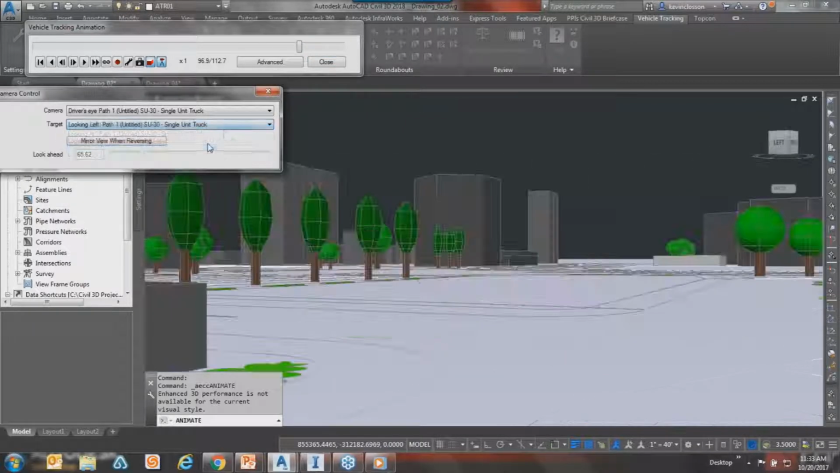You can do out my left side, right side, all that kind of stuff. So very, very cool. I'm going to stop there, though. I just wanted you to see that.